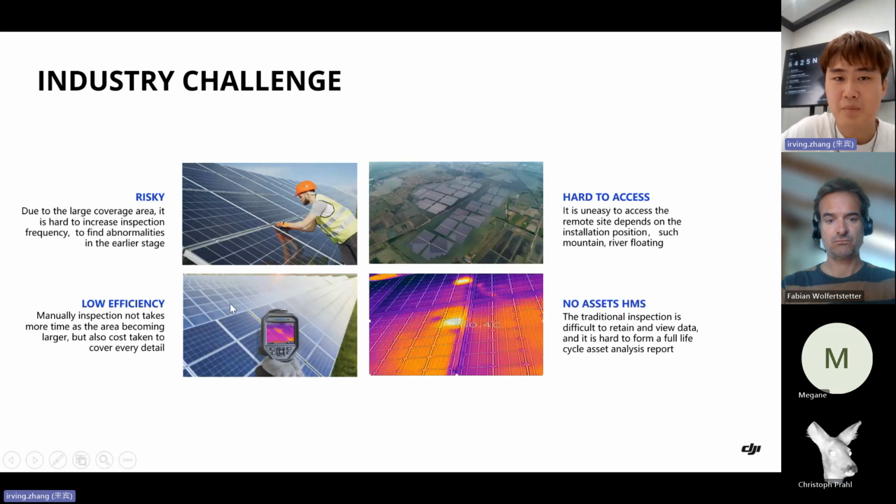The third point is the big ground-mounted stations are always far away from the city and always based on the mountain or on the lake. It's always hard to access, which is also a big problem for our customer. And fourth, there is no asset health management system for the customer.